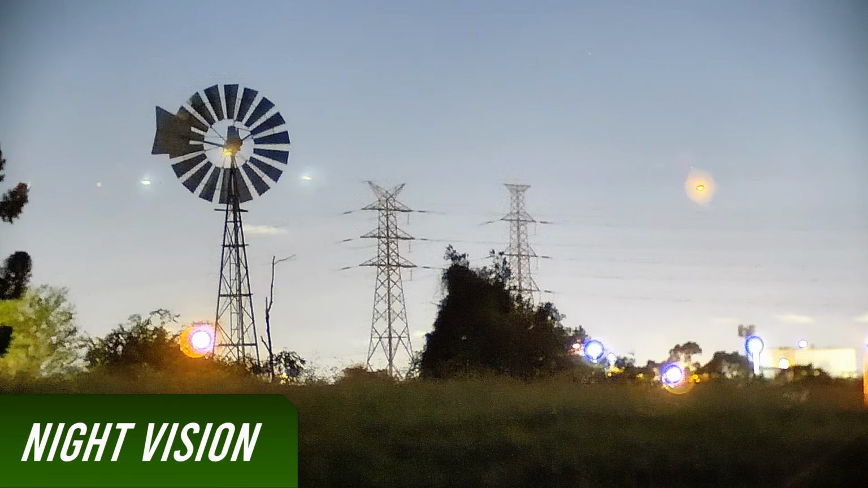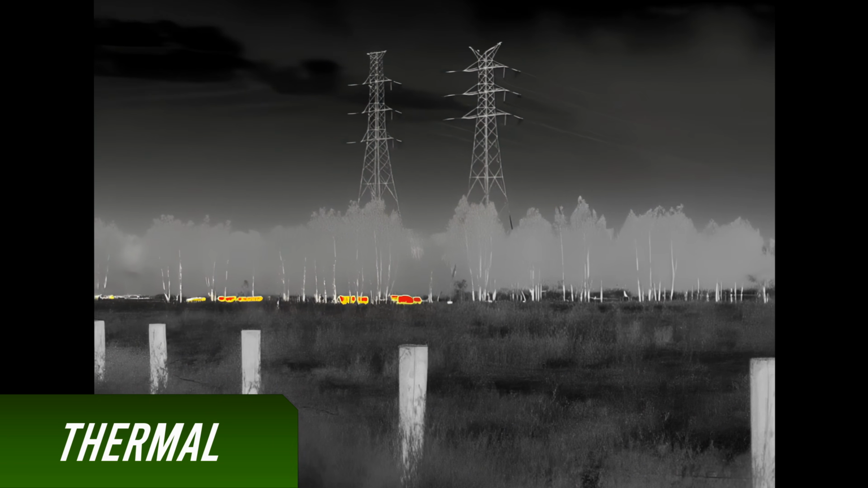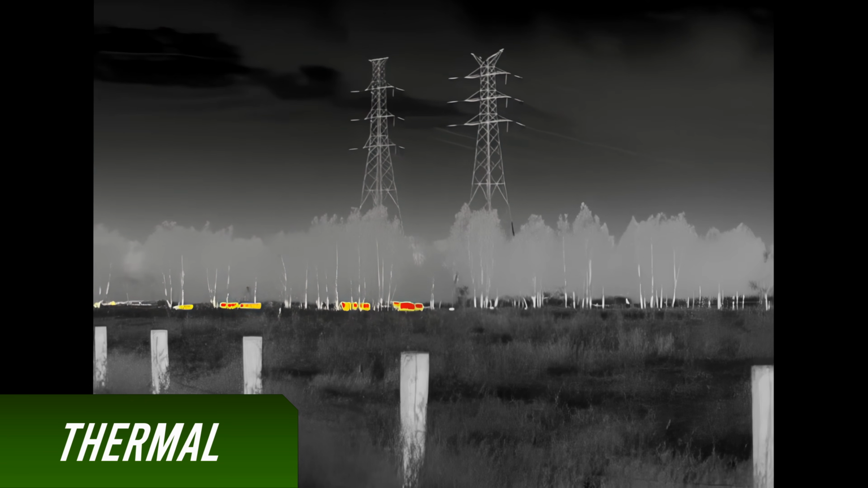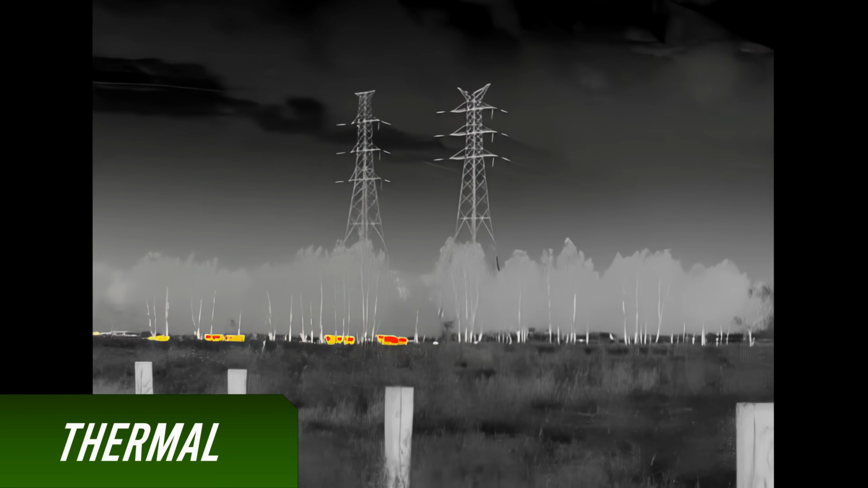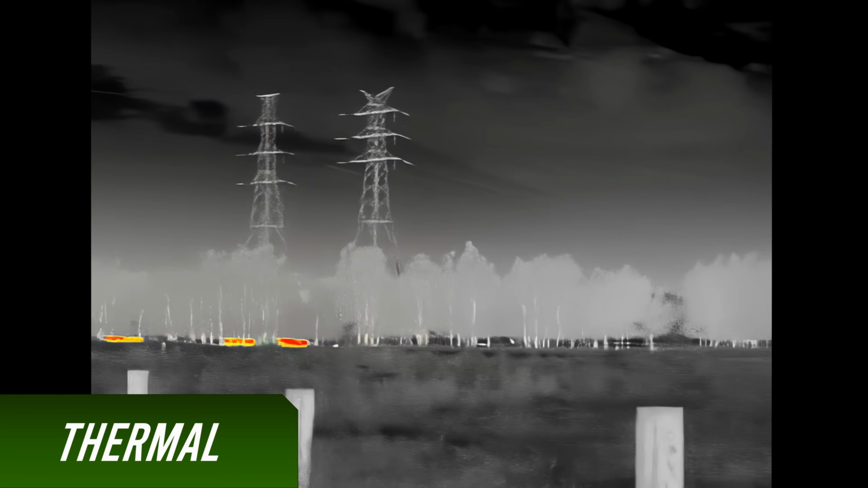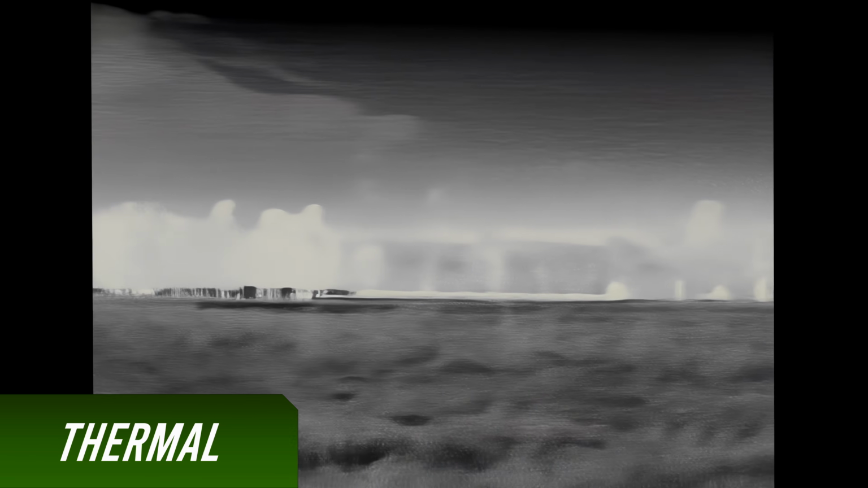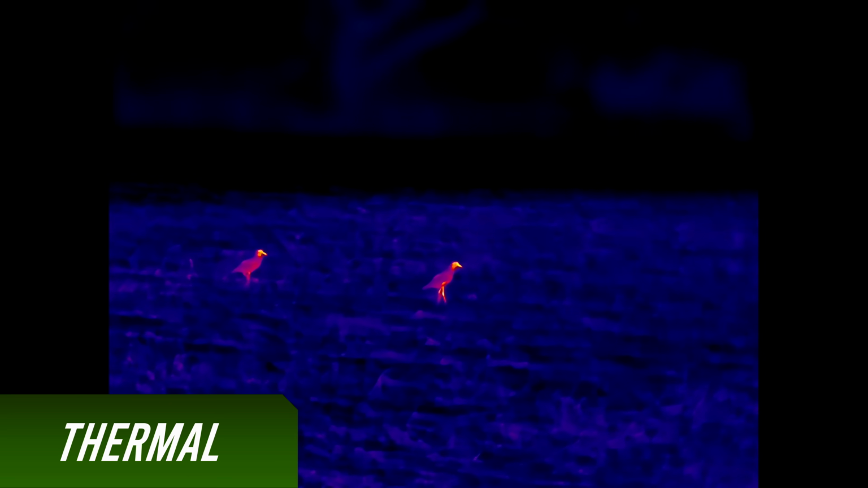Now let's have a look with a thermal scope. So red equals heat. We can see straight away that there's cows out in the field. Although we're now able to detect heat, it doesn't provide us with enough detail to actually know what it is for sure. Okay, enough of this, let's find some birds. The thermal scope can use different colour modes to help with detection. Here we can see 2 birds on the ground.